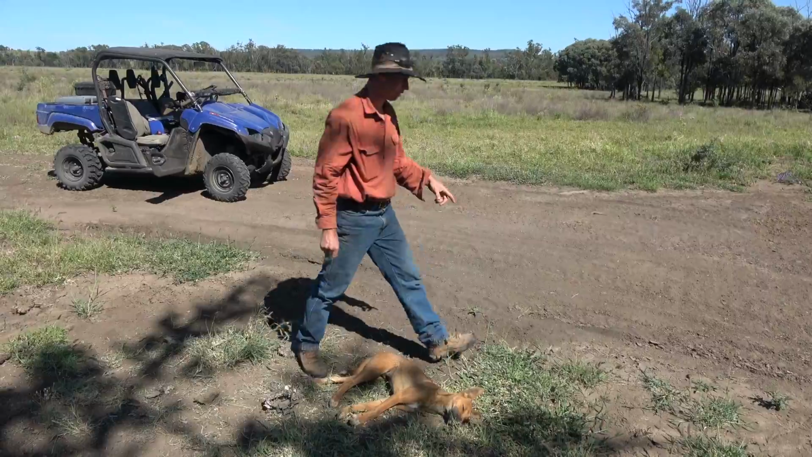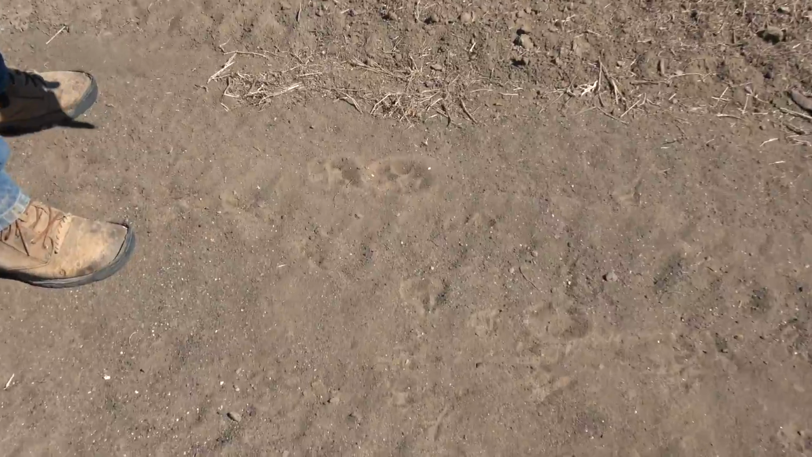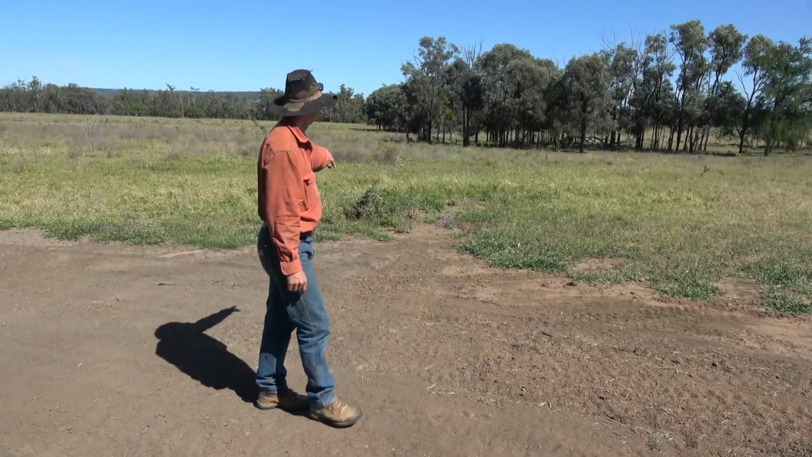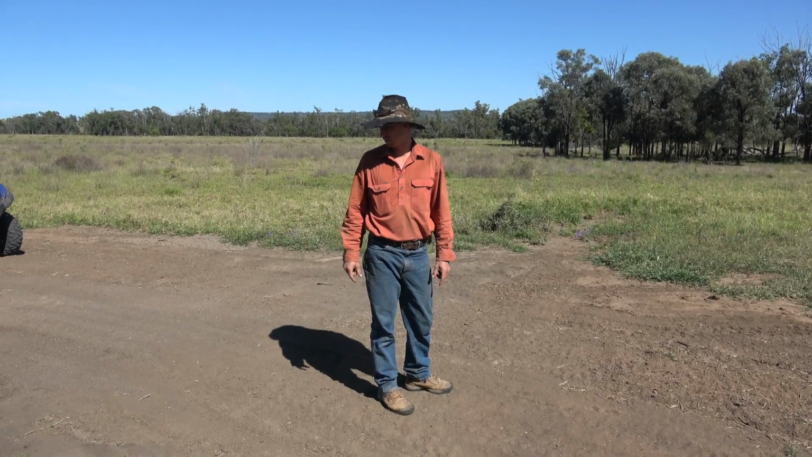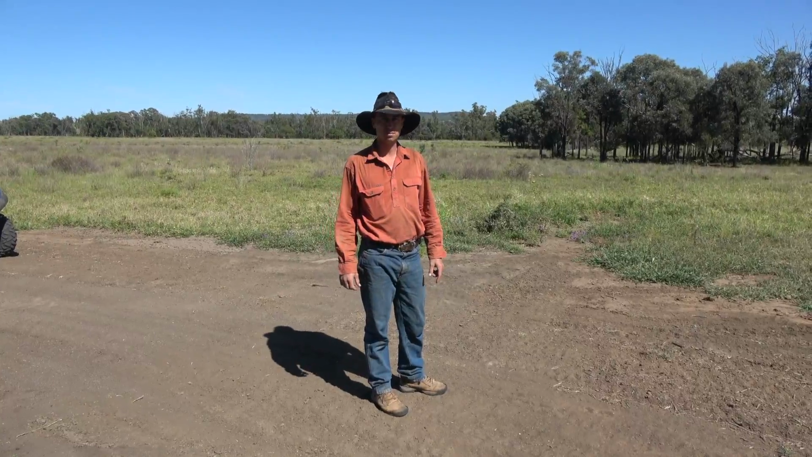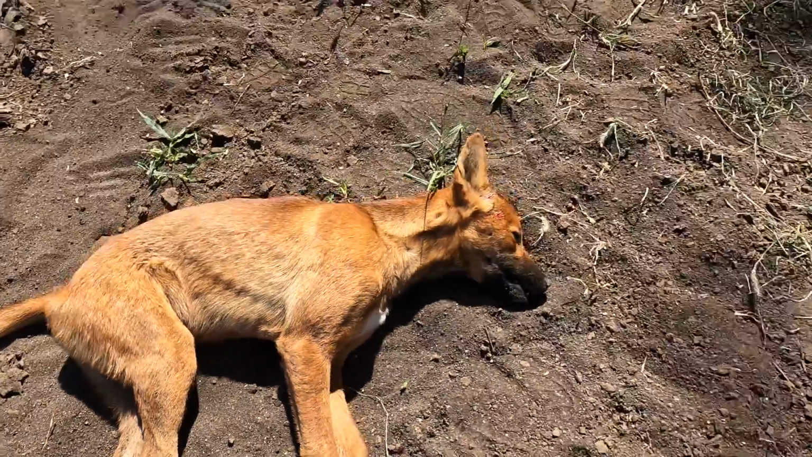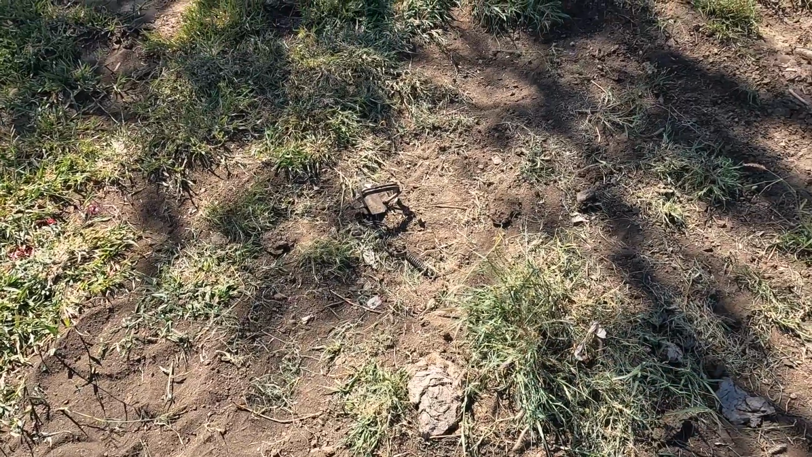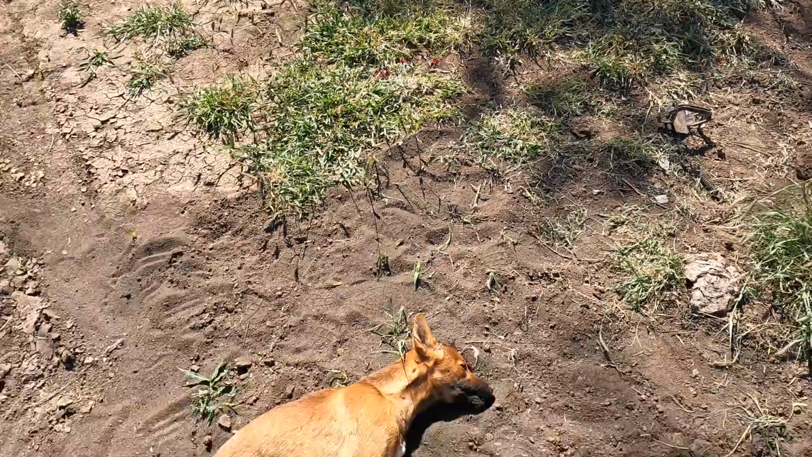There's obviously, have a look here at these big tracks on the ground here. There's obviously another big dog here yet. So I might even set another trap over here because he might be a bit wary coming over this side of the track now. And reset that one and then set another one over the other side hopefully. Had a full paw catch on his back foot and a trap in just near that bit of grass with, I think I put a bit of bitch's urine on the grass there, and he's come through and stepped on his back foot.